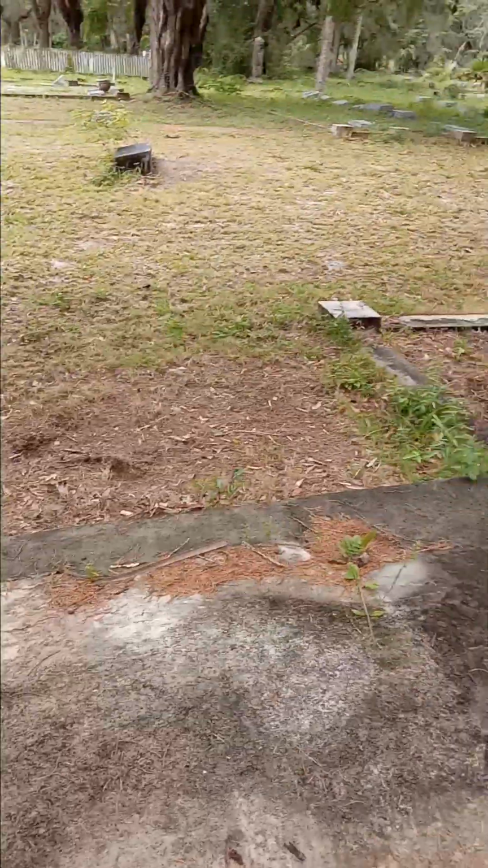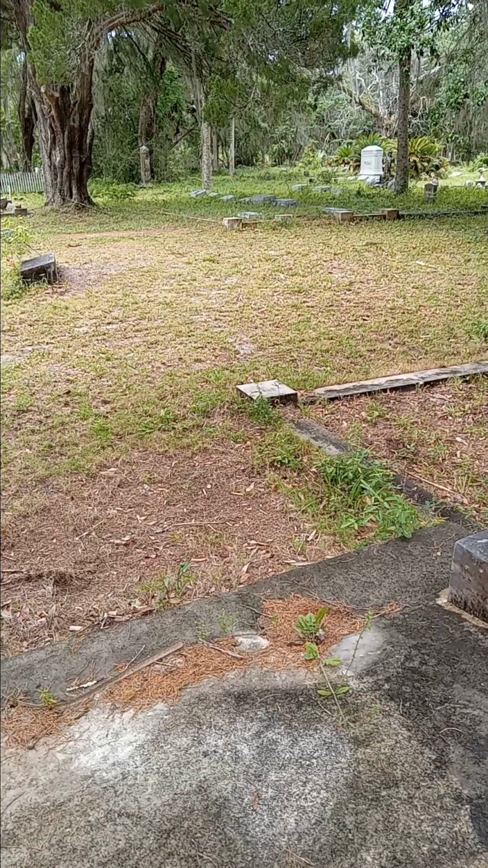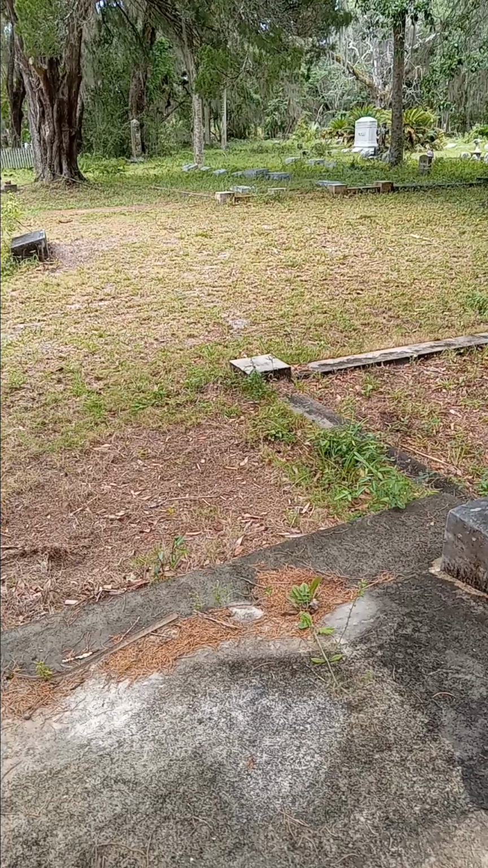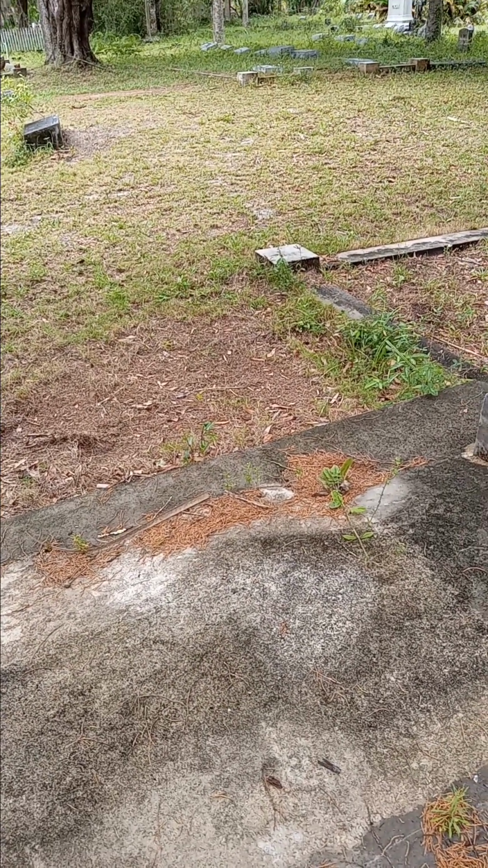All right, I'm going to be off to the side to show you what I'm taking a picture of. All right, I got a picture of that. And a picture of this area here.